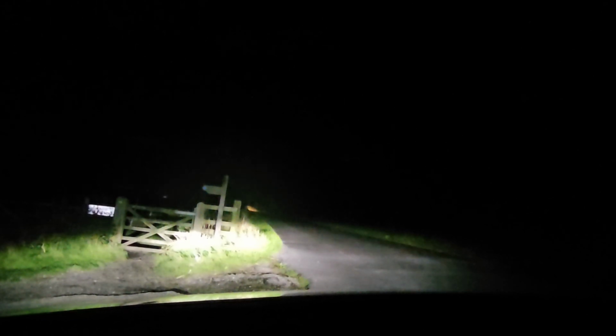It's difficult to tell if they're doing 100 miles an hour or 20, to be honest with you. I'll let this car go, I can't wait forever. Just let this car go. Lovely. And we've got the road back to ourselves again.